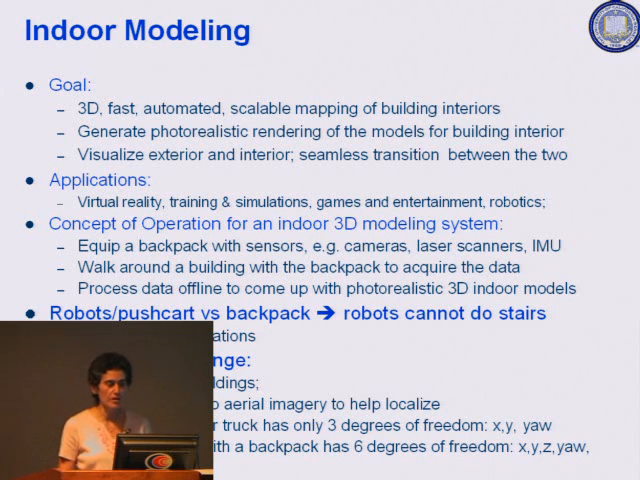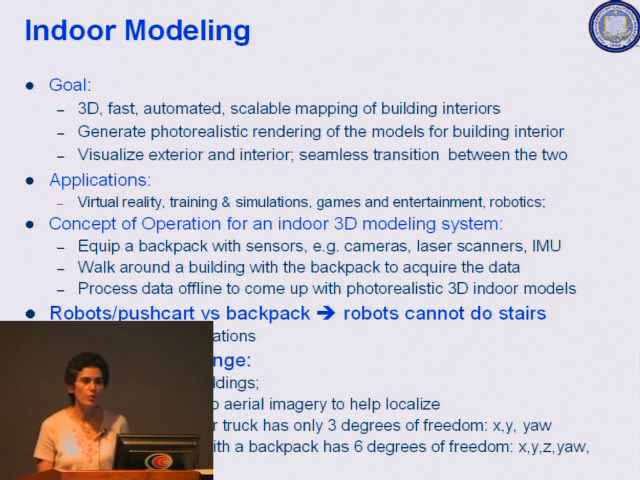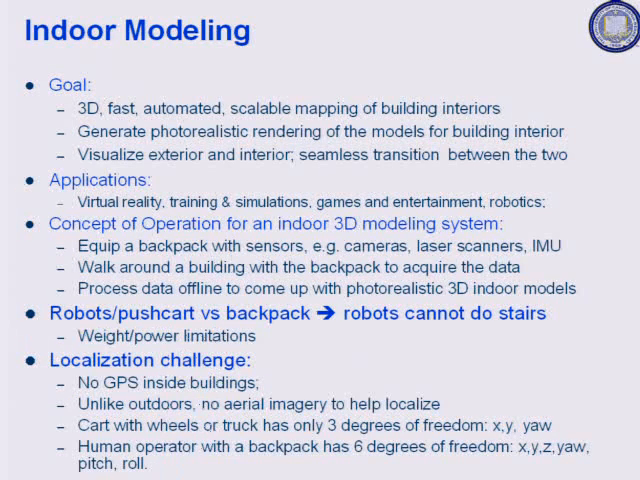The topic of today's talk, though, is mostly indoor modeling. So let me start by stating what our goals are. We want to make, in a fast and automated way, a 3D model of building interiors so that you can eventually do virtual fly-throughs and walkthroughs inside buildings.